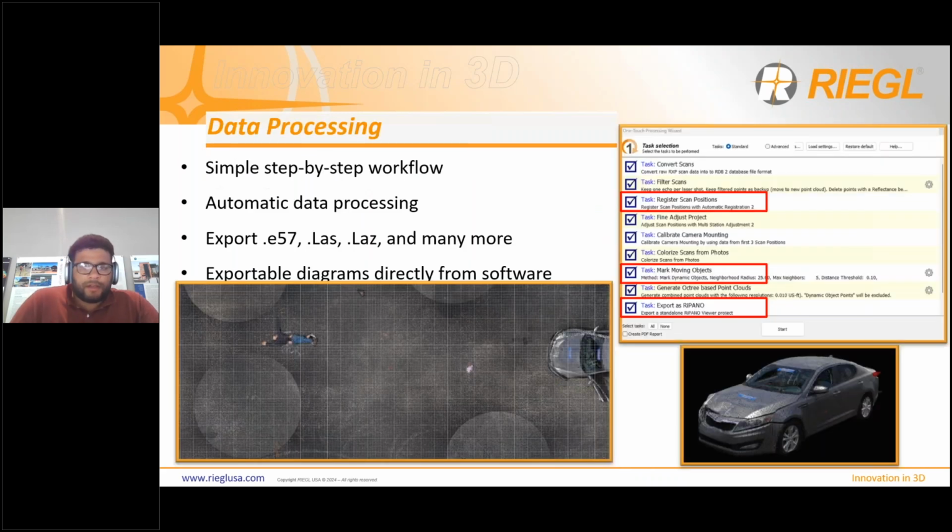So, like I said earlier, we're going to break down RIEGL a little bit more. I want to talk about the simple step-by-step workflow first, which you see on the right-hand side. That's the one-touch processing wizard. It's just a list of tasks that run automatically. That's all that is. So you check off specific tasks that you want to run, and then you hit start, and the software will go through in sequential order and run them one at a time. The user can't really make mistakes here. It's very simple to use.